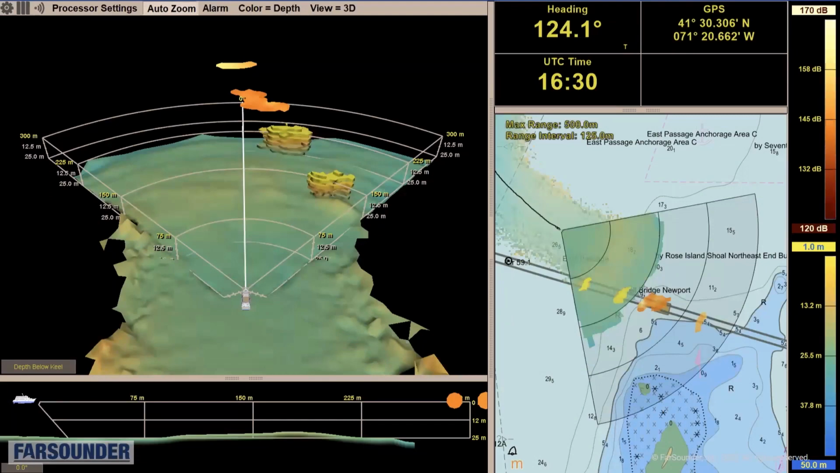In this example here, we're looking out a little more than 8 water depths, about 10 water depths ahead of the sonar. Colors mapped to depth, where blue is deep and yellow is shallow by the color marker that we see at the bottom right.